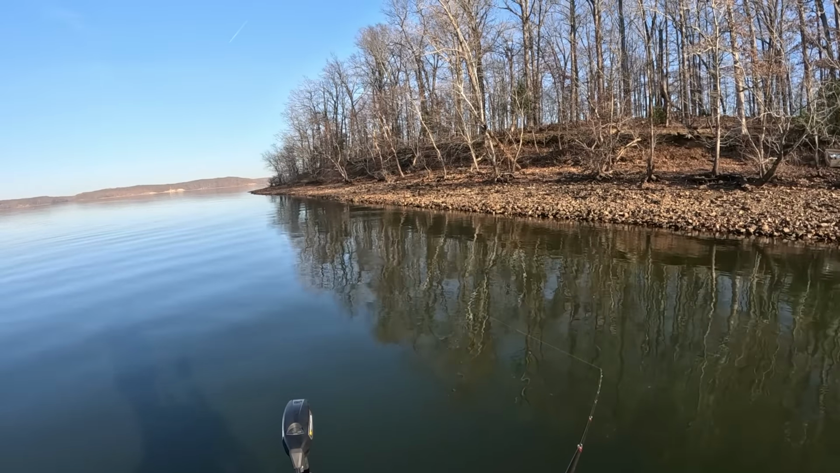Good morning, folks. We made it to Kentucky Lake. This is the first fishing trip of 2026, and trying to spend some more time down here. It's winter time, water's cold, air was cold this morning. I mean, it's like 35, 36 degrees right now. We did see some 23, 24 degrees on the way down here.